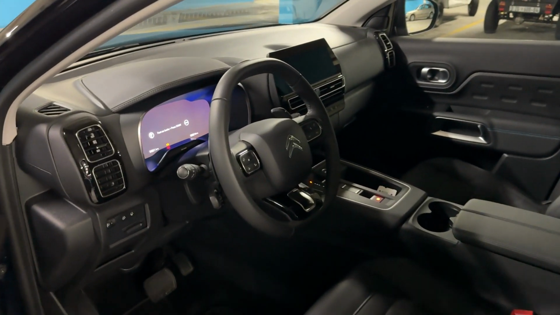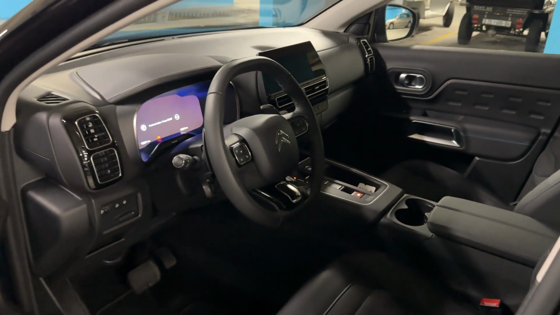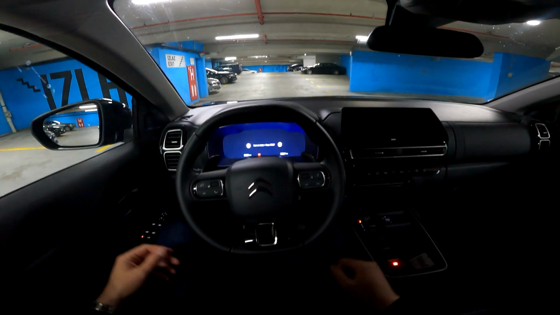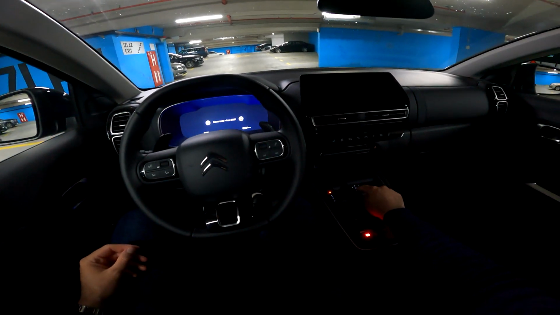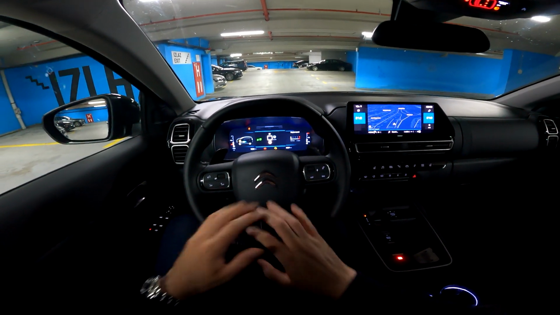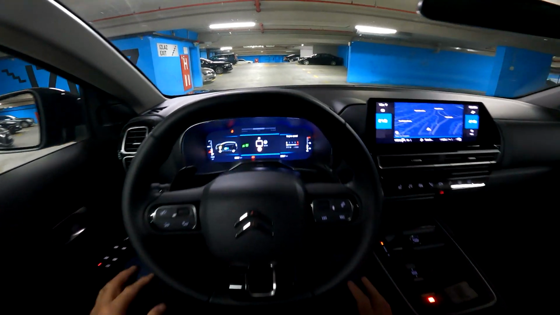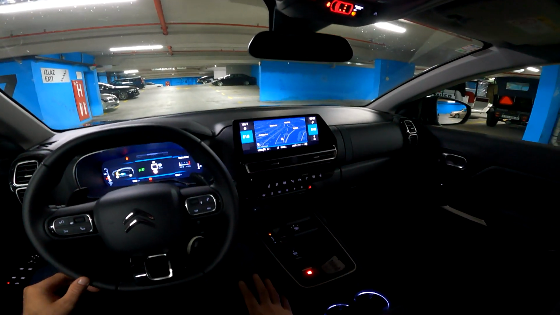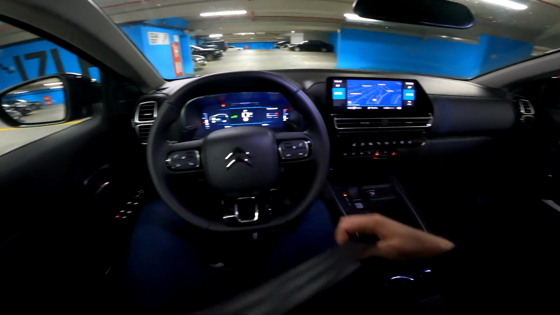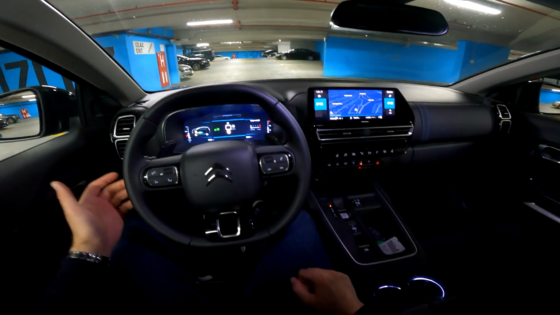There we go. This is the digital cockpit in front of the driver and the main touchscreen. Let me show you how it looks from driver's perspective. Alright then, this is the view in front of the driver. Let's start the car. And as you can see, we have the lovely layout here in front of us. The 12.3-inch digital cockpit, and the main touchscreen is the 10-inch one. Let me put my seatbelt on and let's go on a nice relaxed drive.